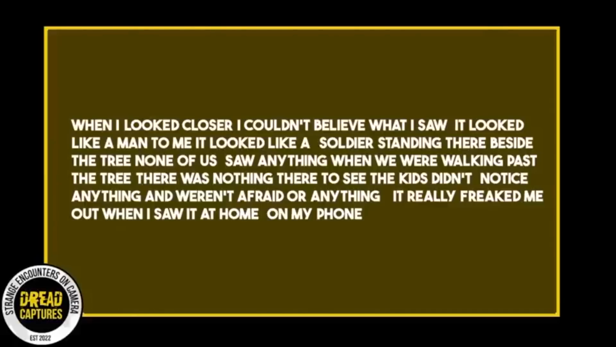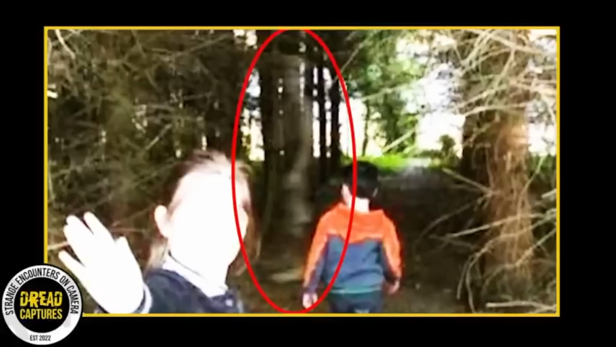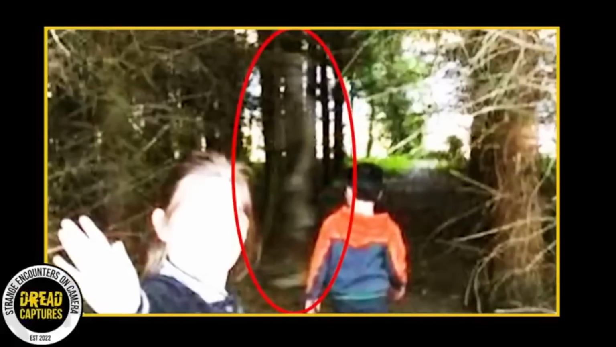None of us saw anything when we were walking past the tree. There was nothing there to see. The kids didn't notice anything and weren't afraid or anything. It really freaked me out when I saw it at home on my phone. The kids want to head back out again this week for a walk," once the photograph gained traction on local media outlets.